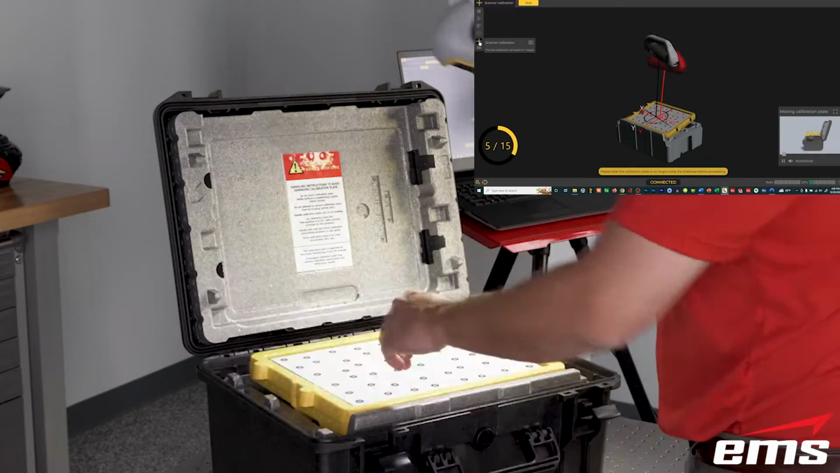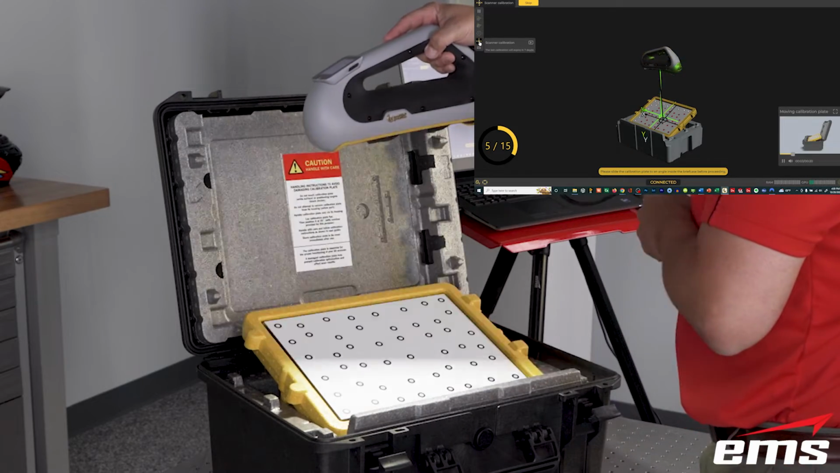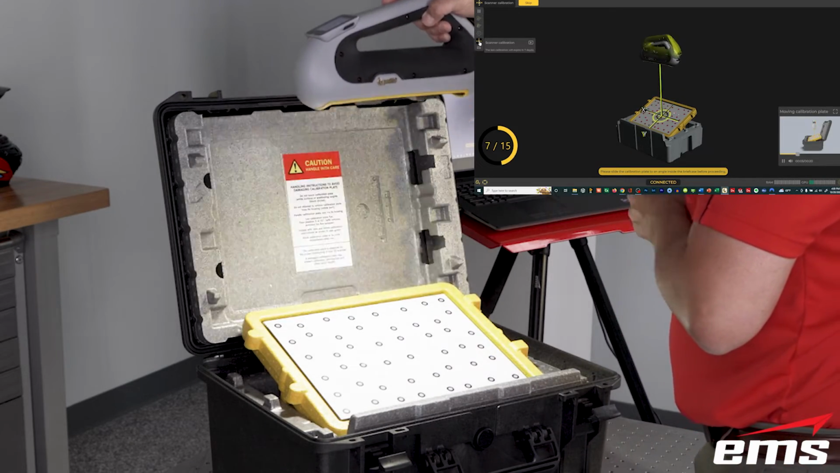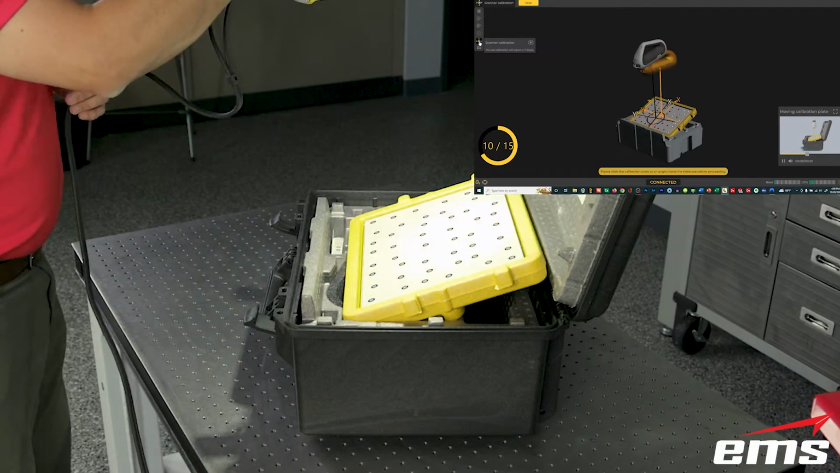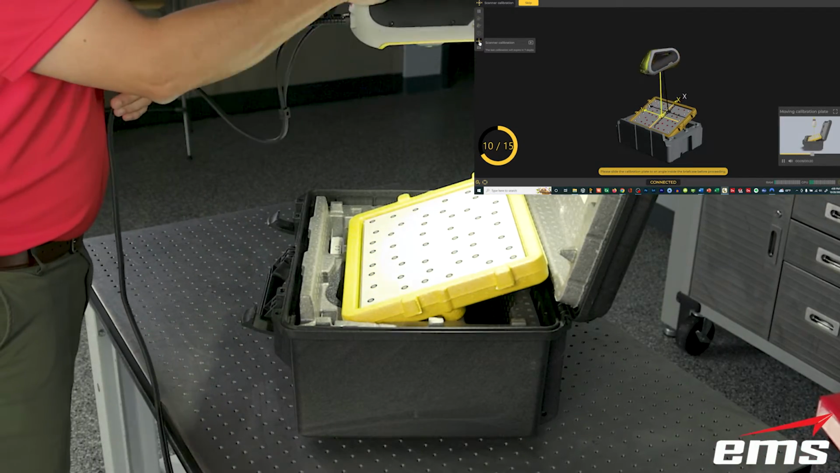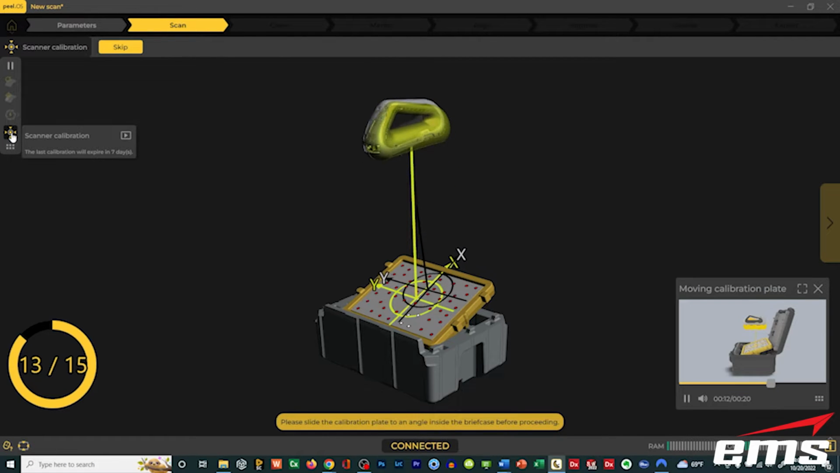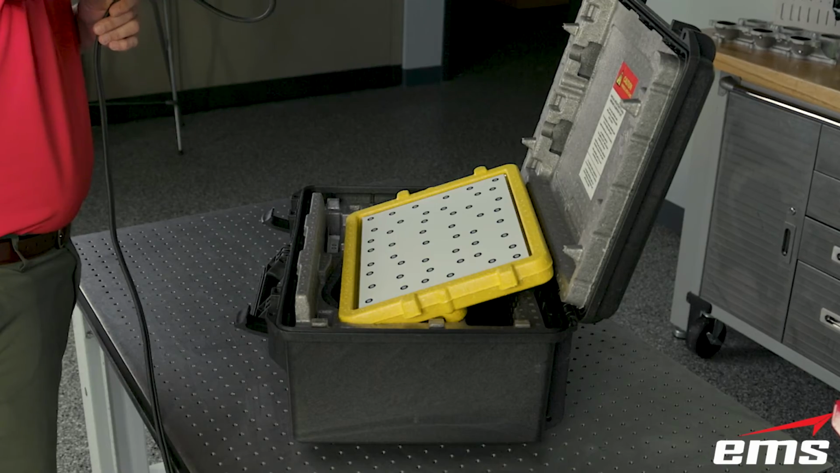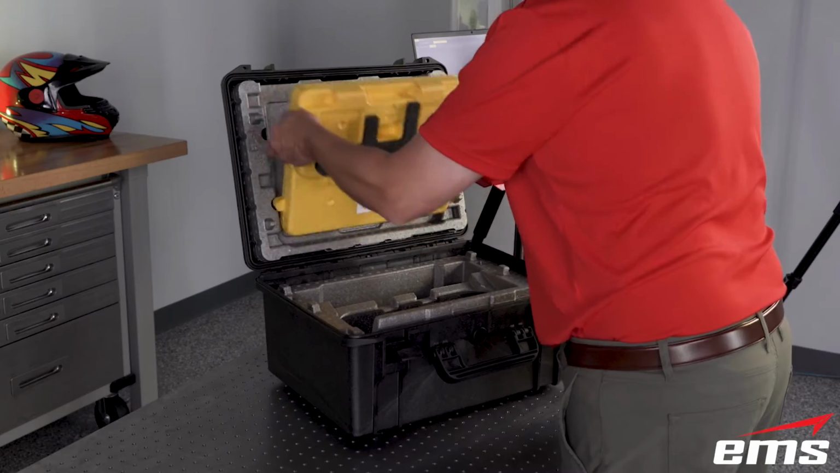So what you're doing is scanning that plate with these targets, and there's a calibration file from the factory that knows exactly where those targets should be, so that if the scanner has expanded slightly, we will measure against those targets, and then the software will compensate for the difference from the original file from the factory when it was calibrated.